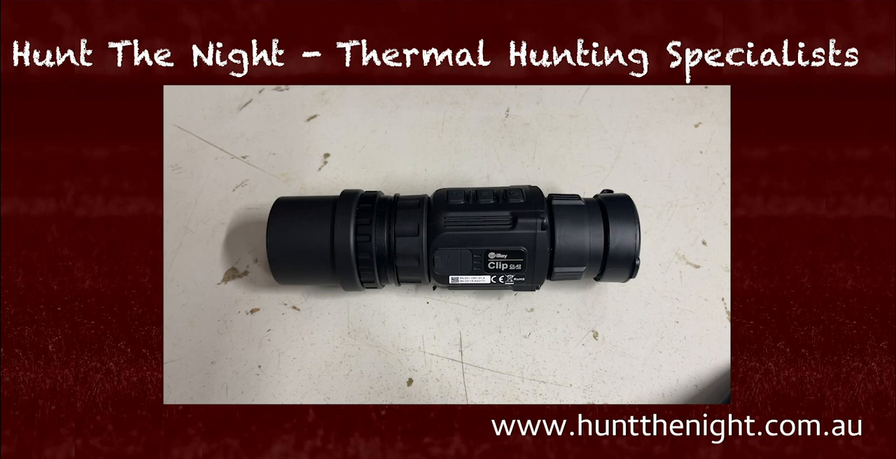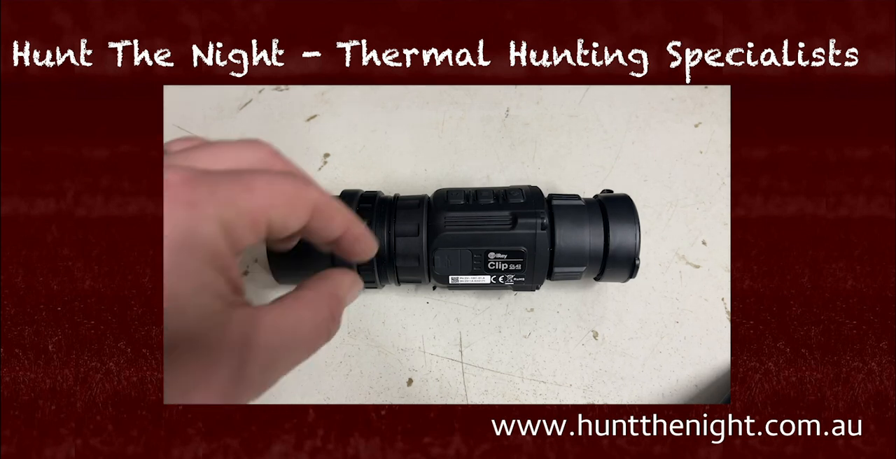So, it is clip on and go to a certain degree. But as a shooter, you've got a responsibility to actually make sure what you're shooting and how you're shooting is accurate anyway. So just like if you put a new glass scope on, take it to the range and zero it. Take this to the range and test it because you don't want your projectile going somewhere you don't know where it is anyway.